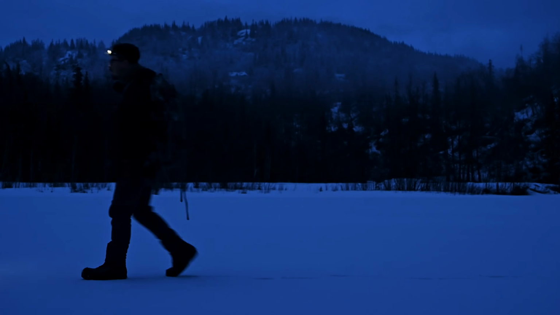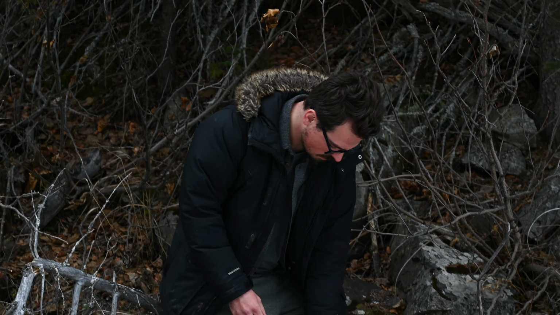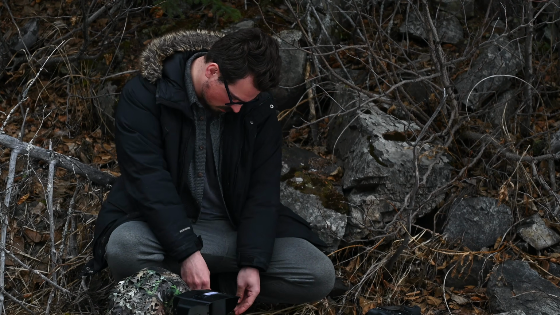But every time I revisited the camera trap, I knew I was leaving more of my scent near the camera, and possibly deterring them from the area altogether.